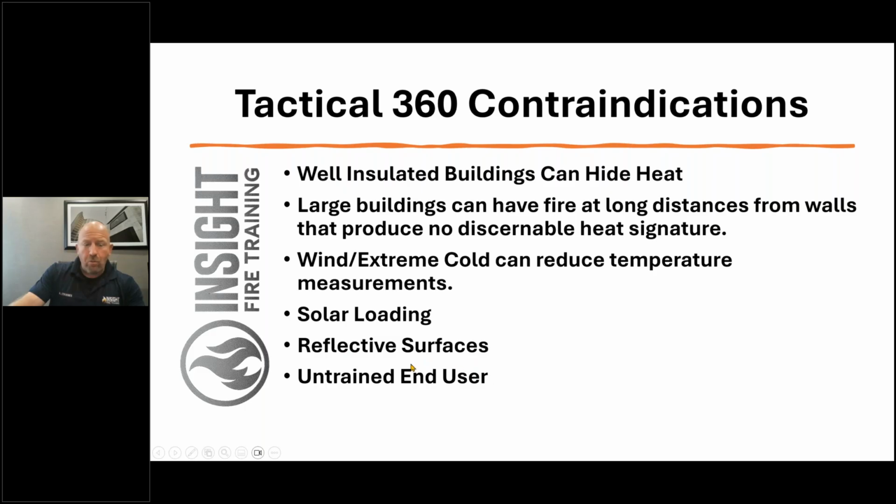So instead of watching random videos on YouTube, start looking at some of the videos we offer where you can see what these buildings look like through your camera. We have the cameras categorized on YouTube from MSA to Bullard to Seek to FLIR, where you can look at them.